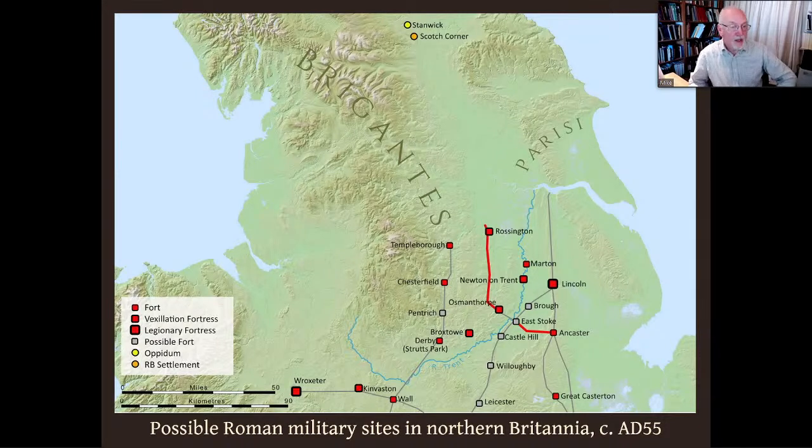And this is important because it then provides a direct link to Rossington from Colchester up Ermine Street, Ancaster and along that way. The new road, this one, is roughly parallel to Ricknield Street running north from Derby and also to Ermine Street running north from Lincoln.